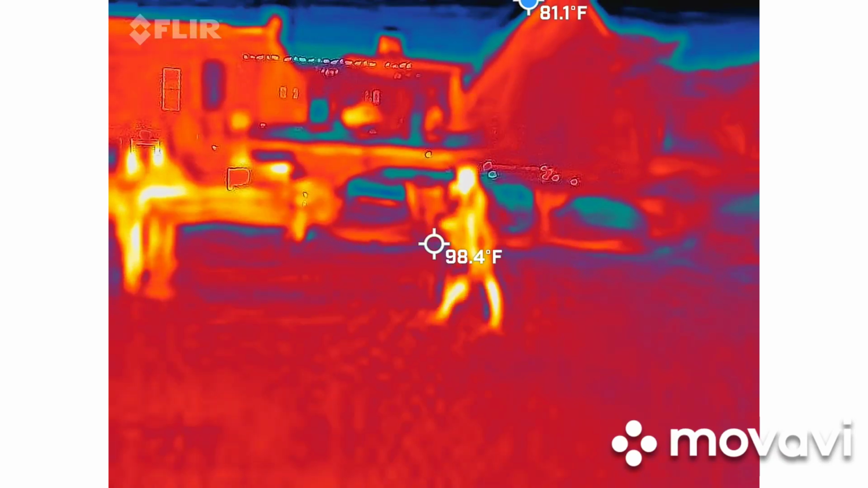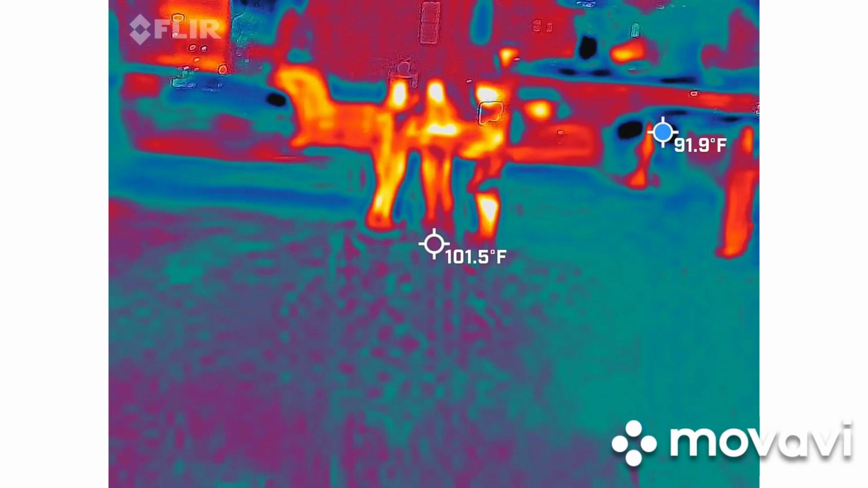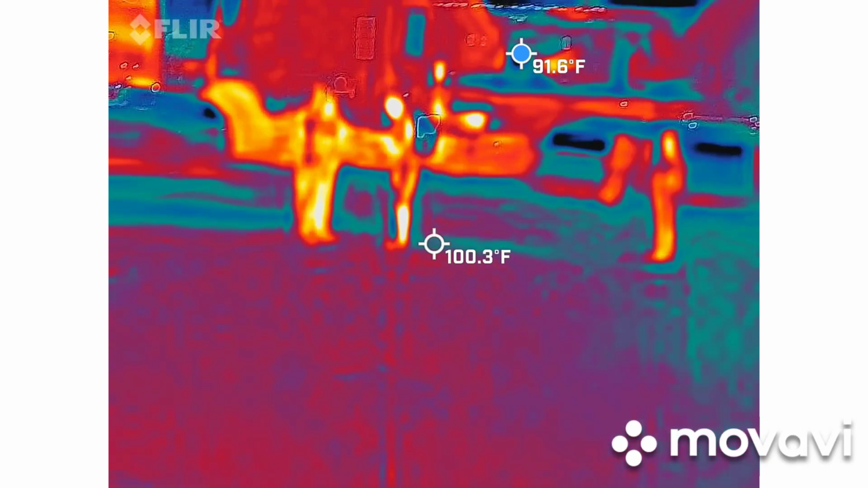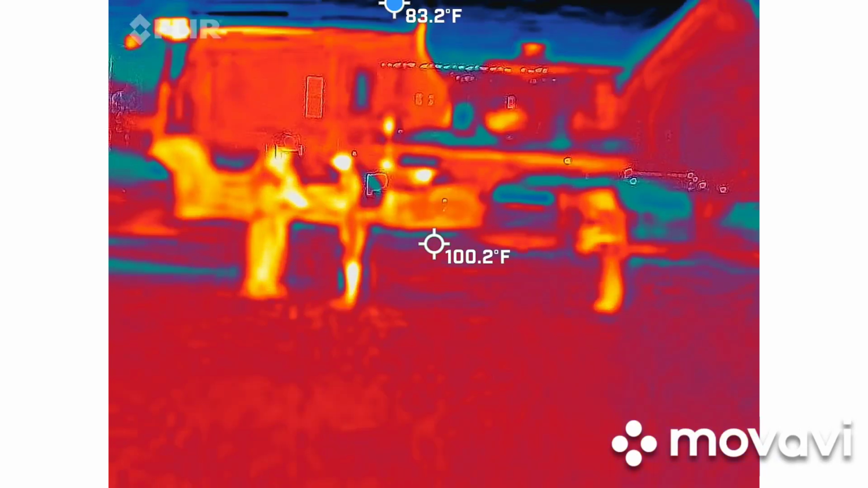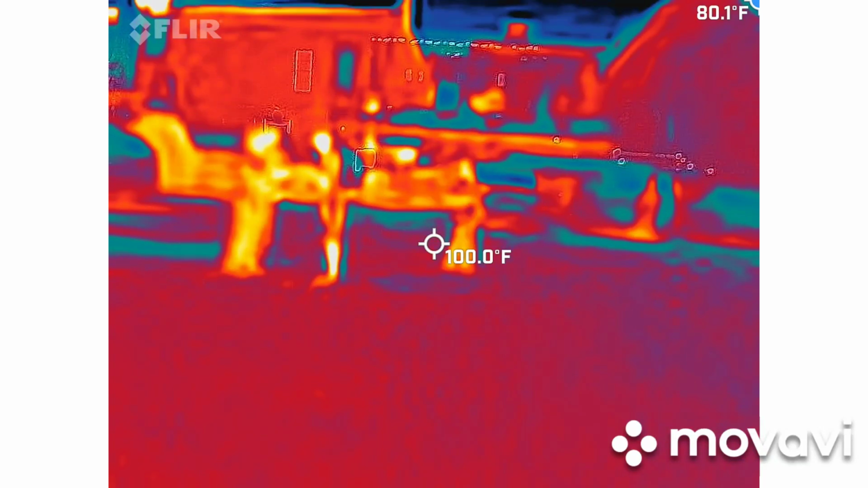$25 or so. Yeah, I got two. Yeah, it's floating around 25.